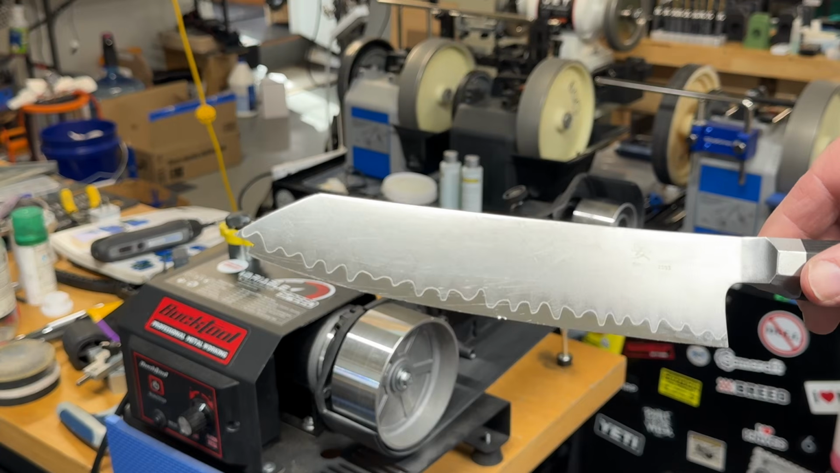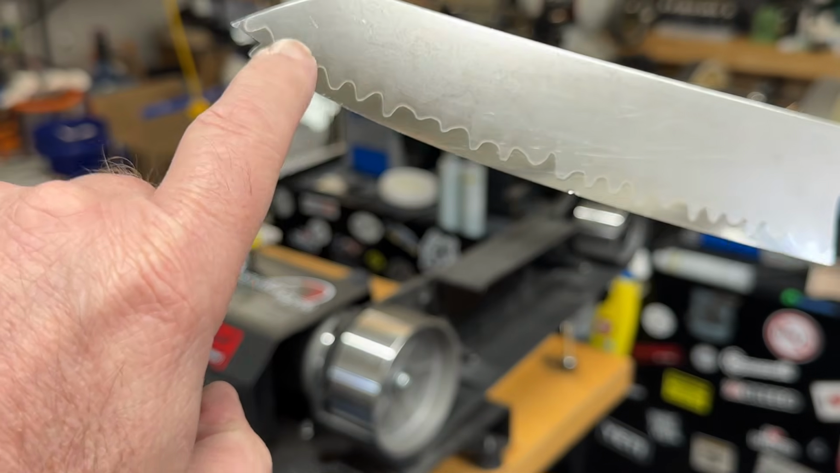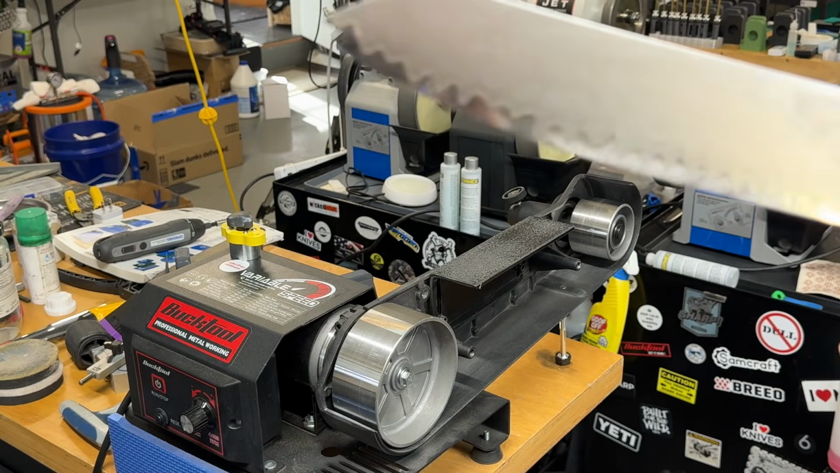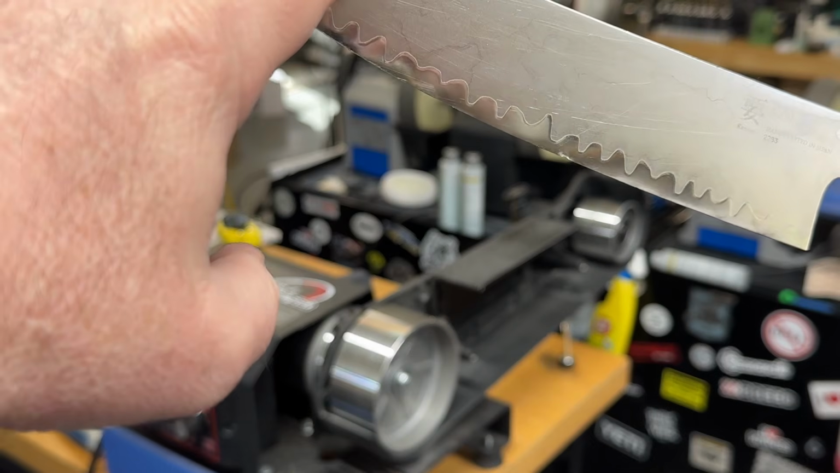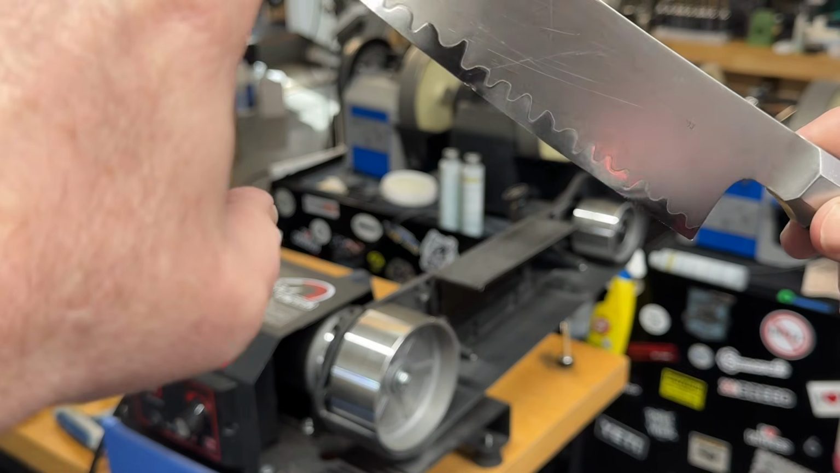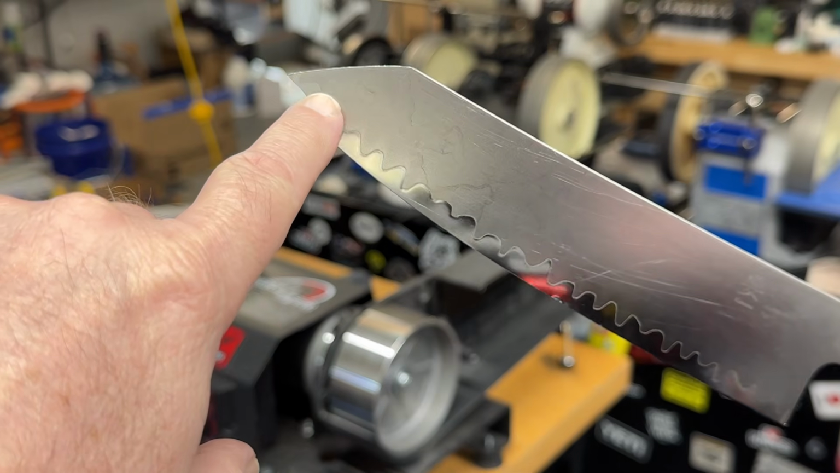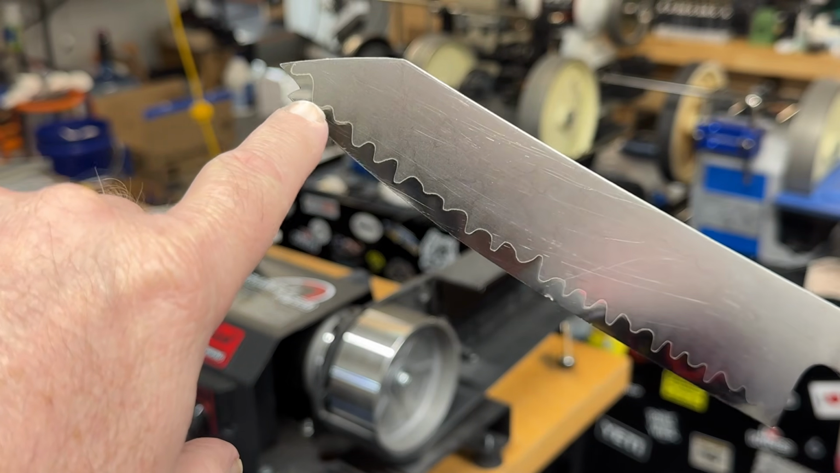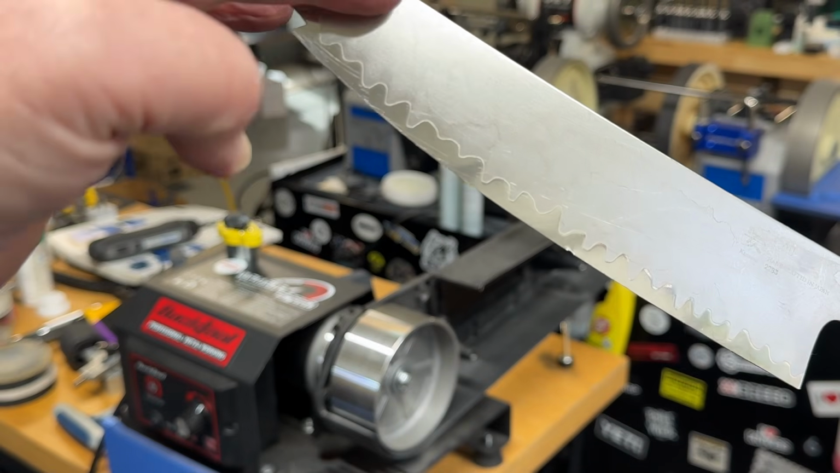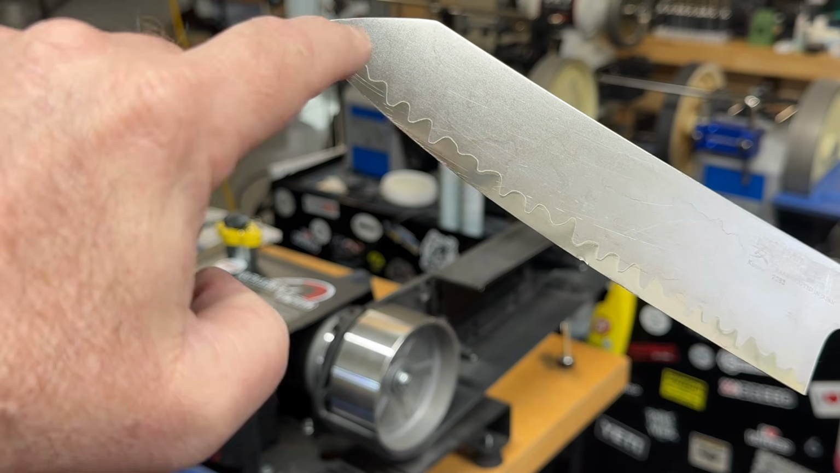So a Japanese knife came in and you can see it's got a really big chunk missing out of the front of the knife here. We're going to have to bring all of this down to meet this, to give this a new point. So we're going to be grinding off a pretty significant portion of metal here. You know, we got to take all this off. We're going to make this our new point, but we're going to keep the same geometry. So we're just going to bring this line down to meet that tip, and that's going to be our new tip there.